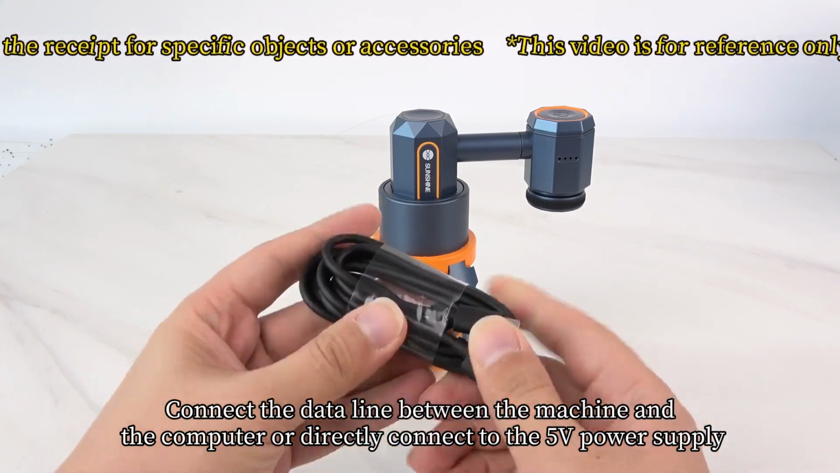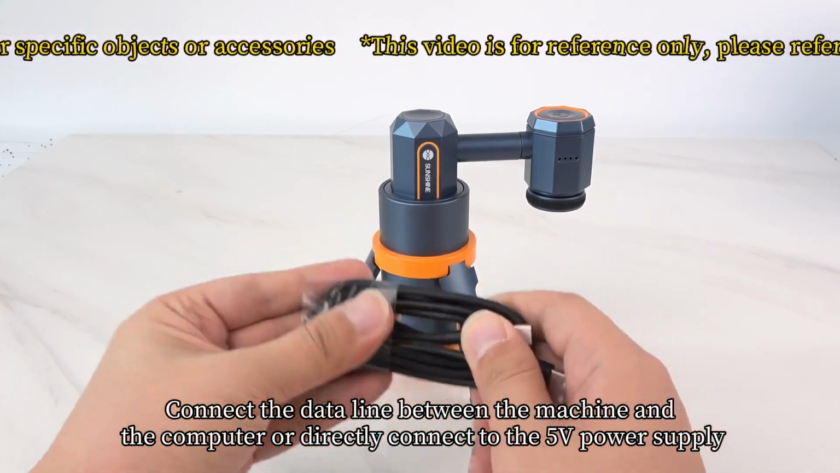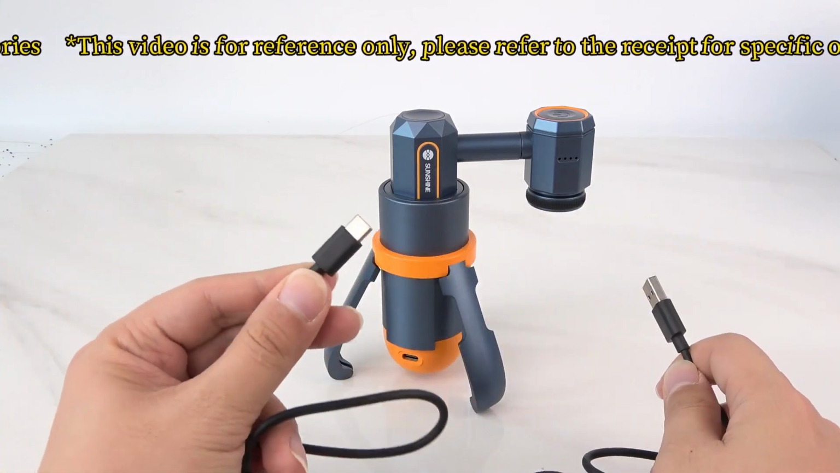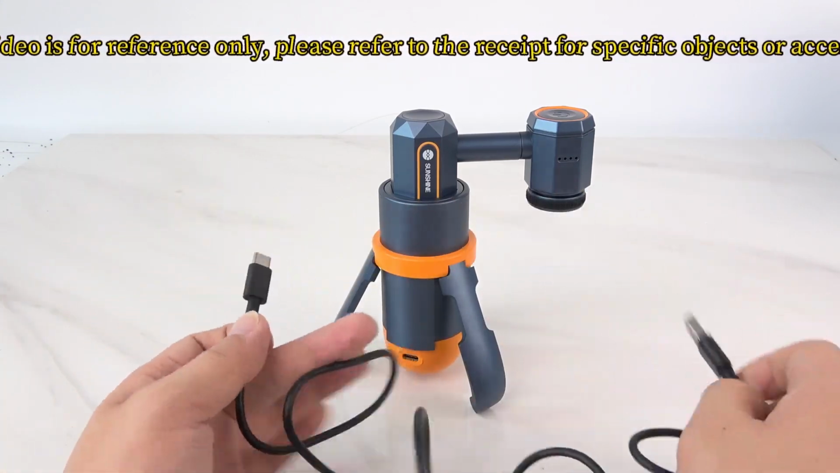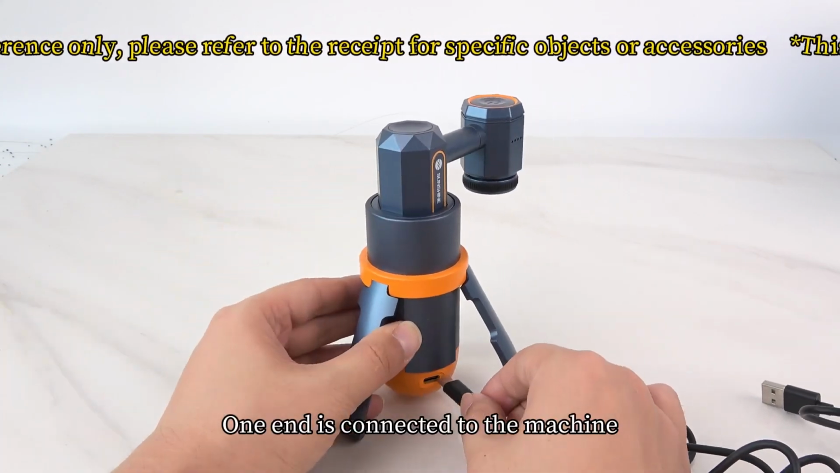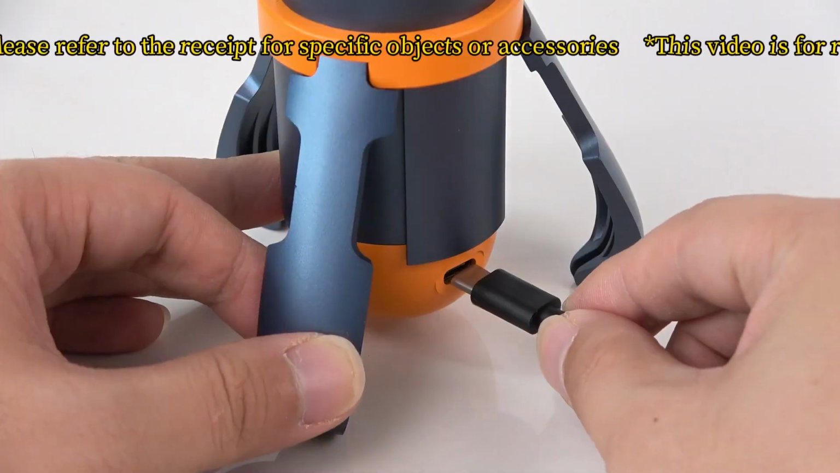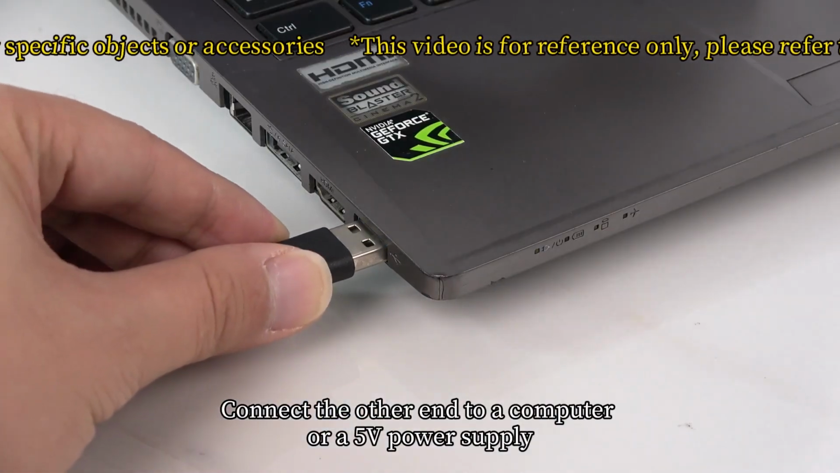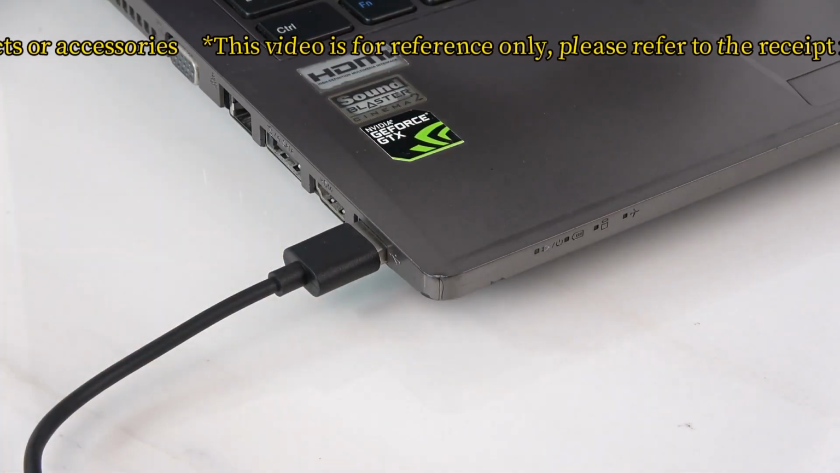Connect the data line between the machine and the computer, or directly connect to the 5 volts power supply. One end is connected to the machine. Connect the other end to a computer or a 5 volts power supply.